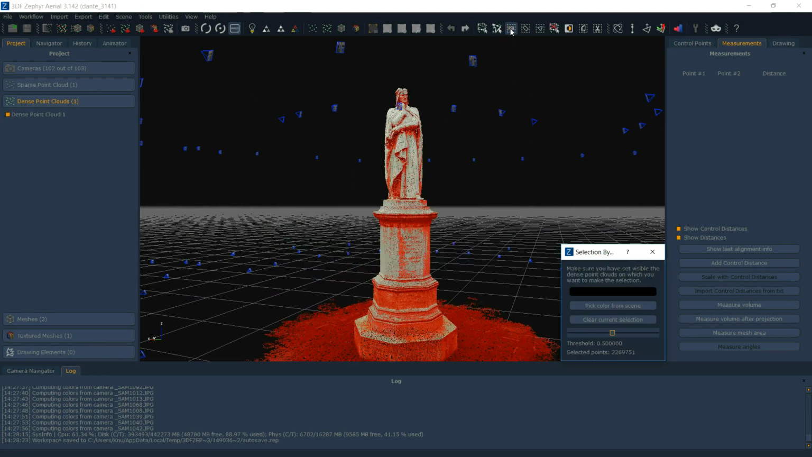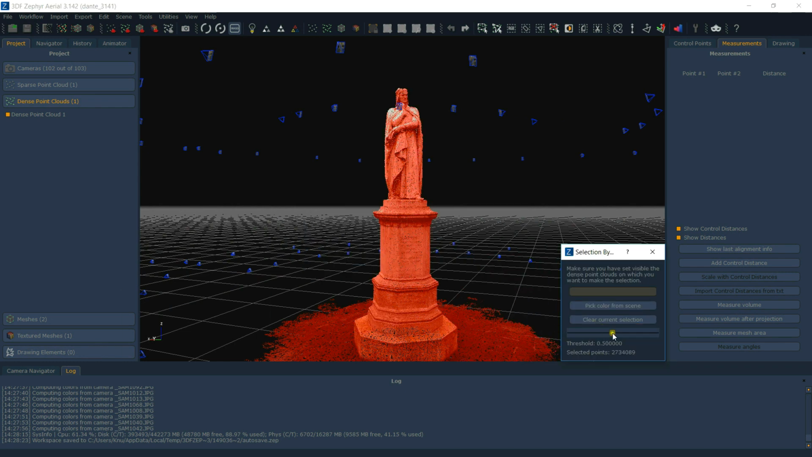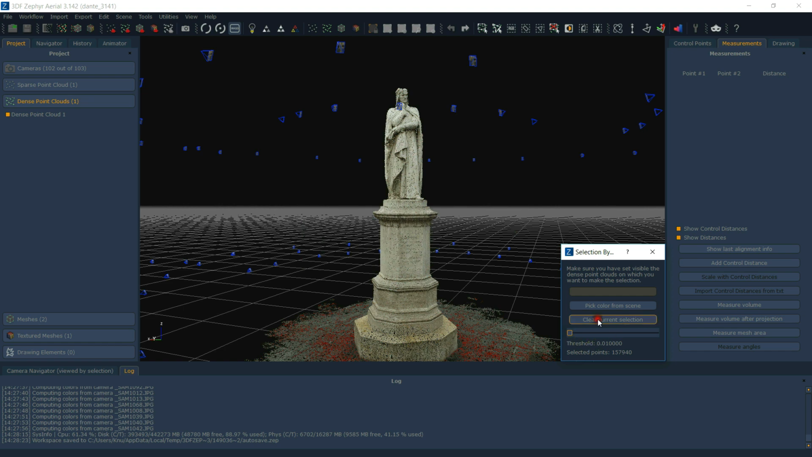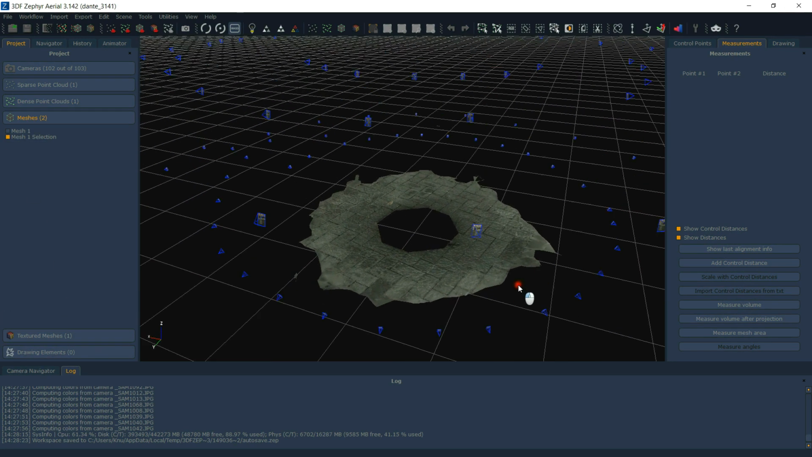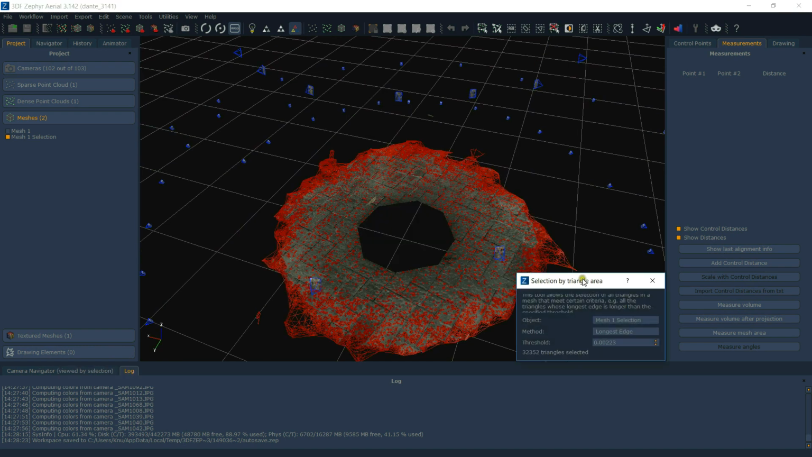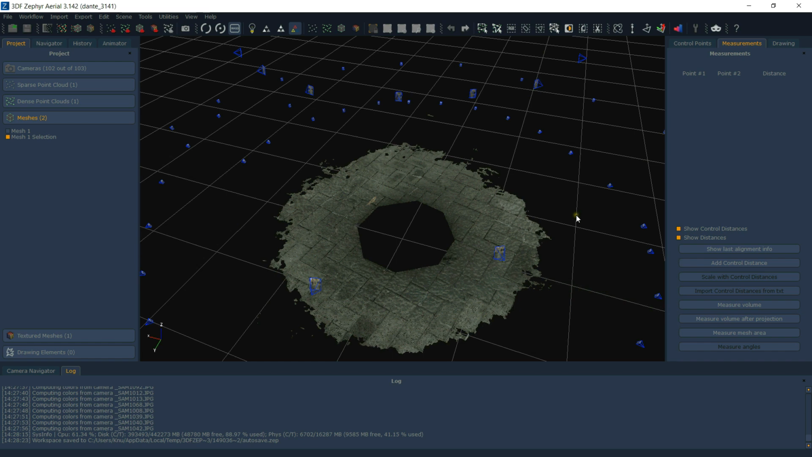Some other tools that are pretty much useful are the selection by color. Although this is not the case in which it is very useful, think, for example, of the sky when you put it in the point cloud: you can select a specific color and select all those colors within the threshold. Or you can select inside the mesh all the triangles that are bigger or smaller than a certain area or from a certain longest edge.